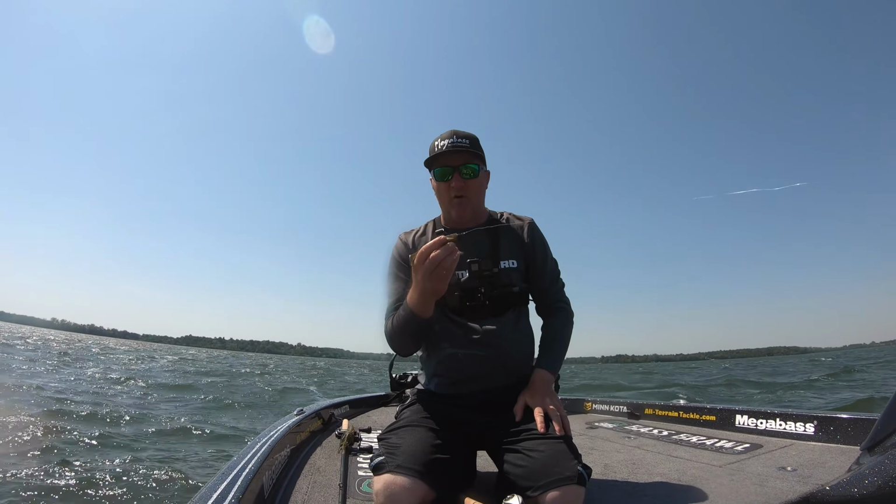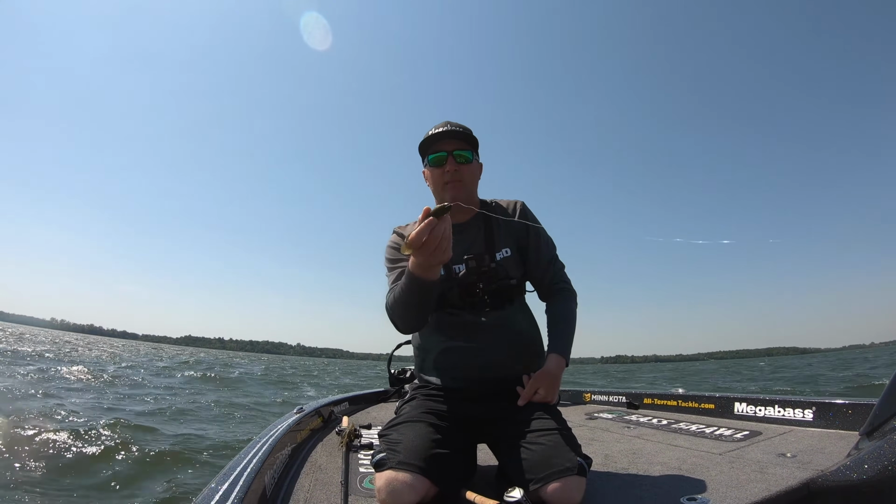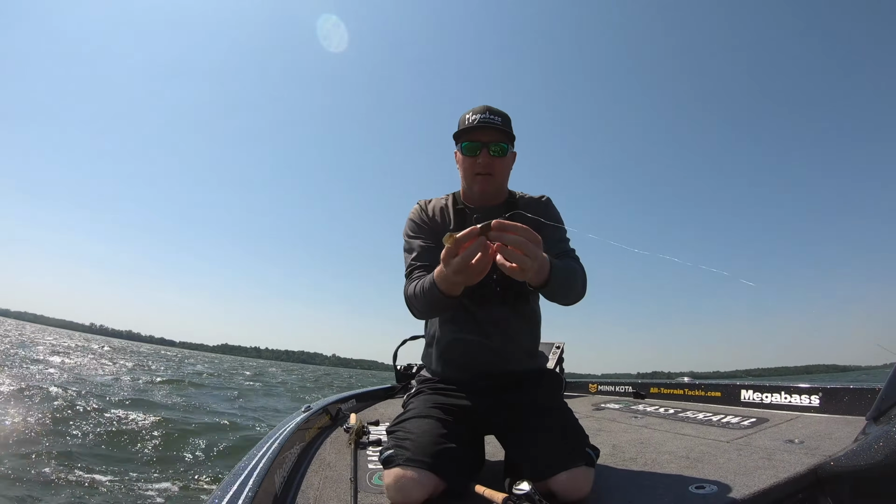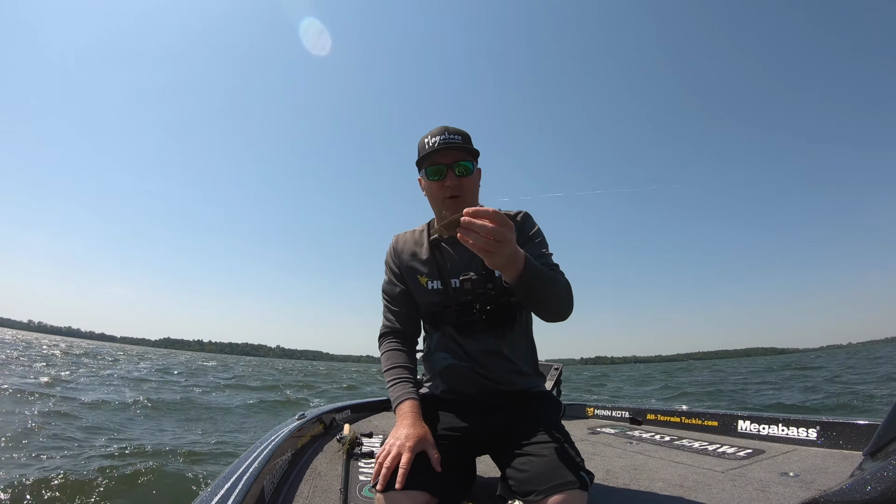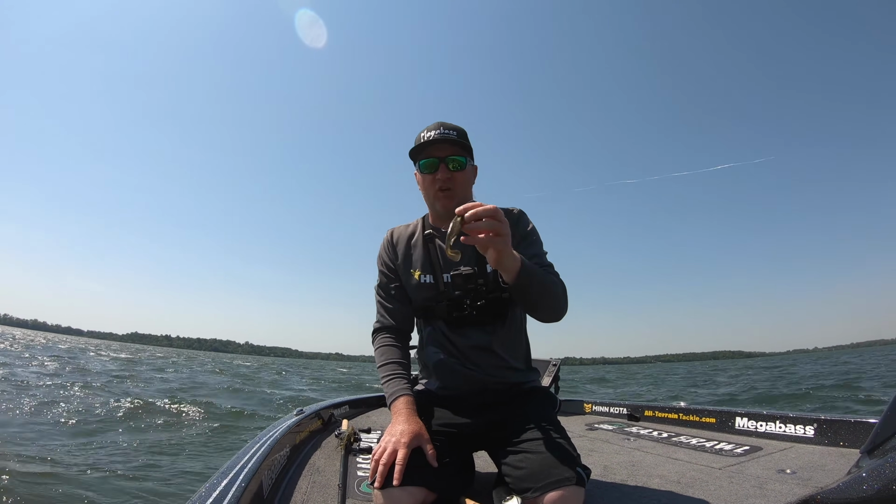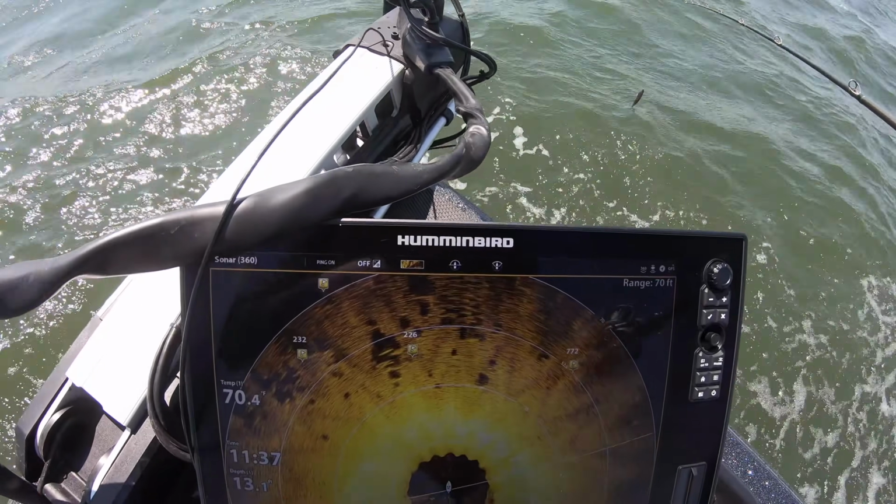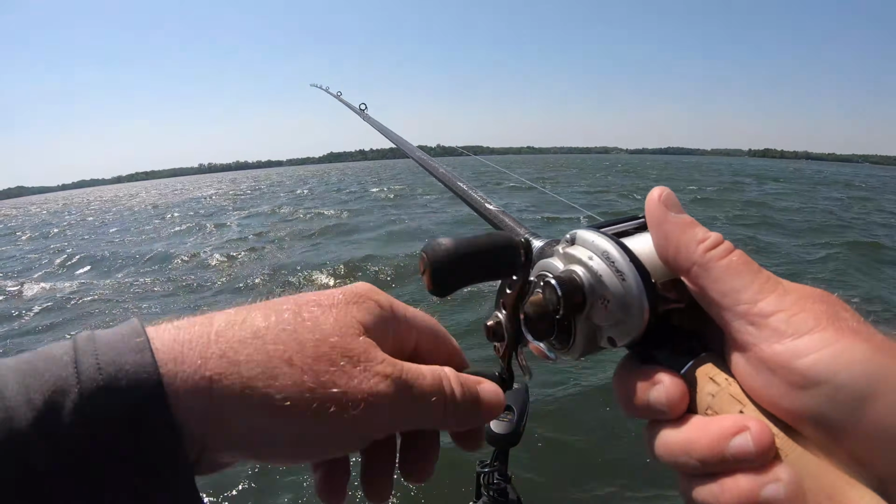So I've got 18-pound fluoro, a 3/4-ounce jig head painted green pumpkin, and a Spark Shad cut off and glued flush to the head. I'm just casting this out past the deep rocks and slowly reeling it back right over the top of them. That fish there grabbed it while I was moving it and absolutely throttled it. You can see there, not a great picture because we're bouncing all over, but you can see those rocks.